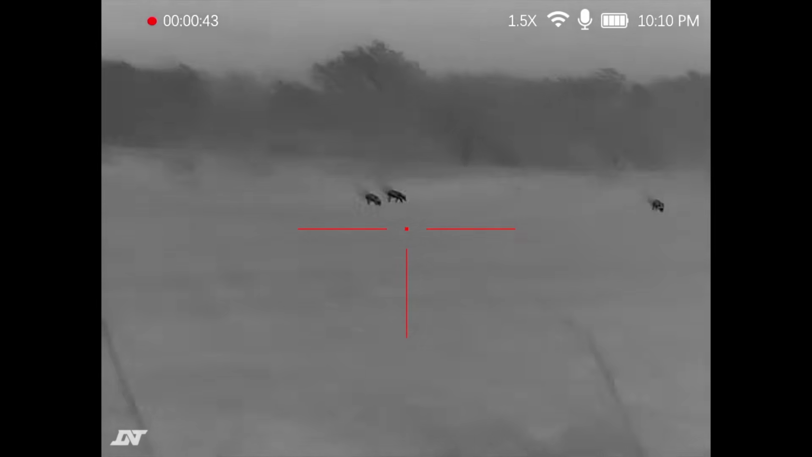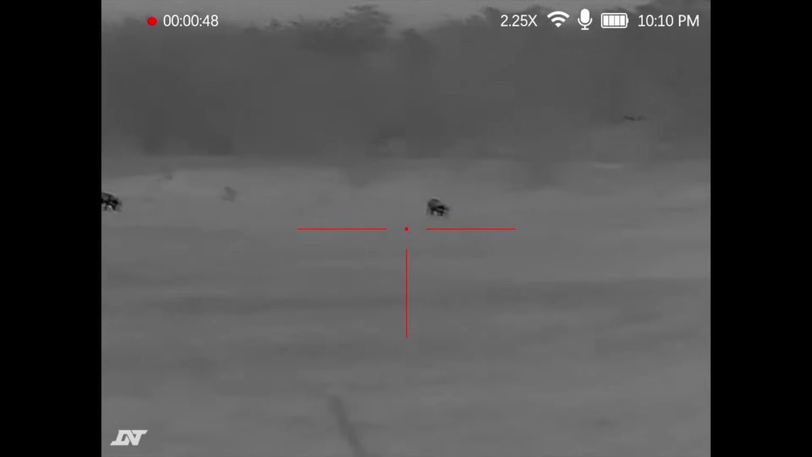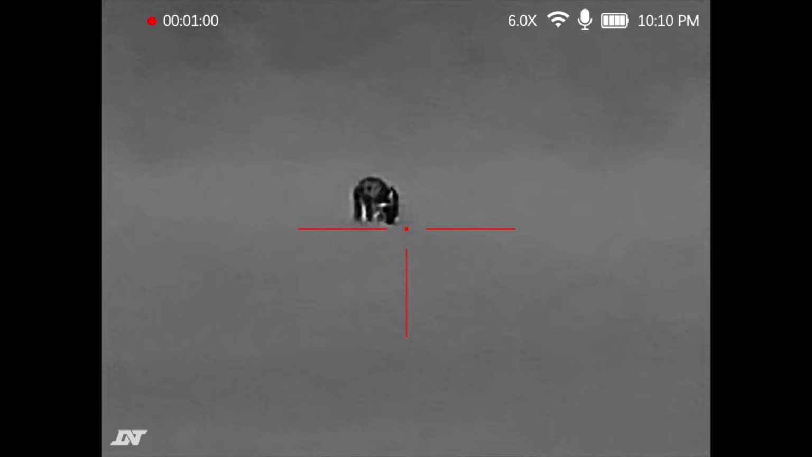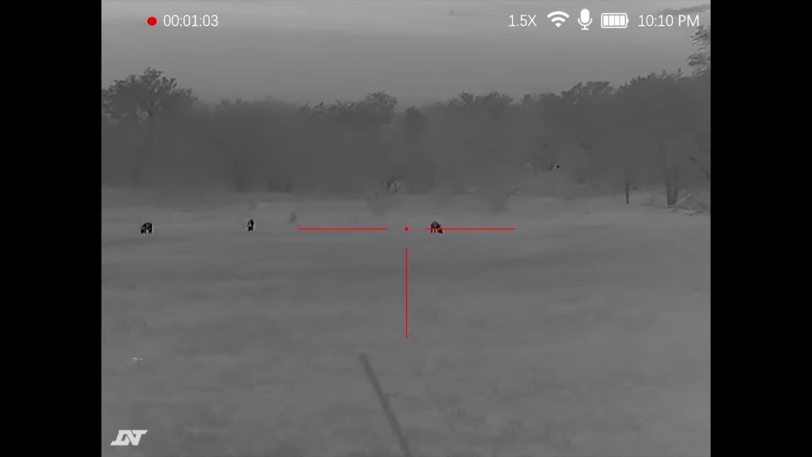We'll zoom. 2¼X, 3X, 4½X and 6X, and back to 1½X.